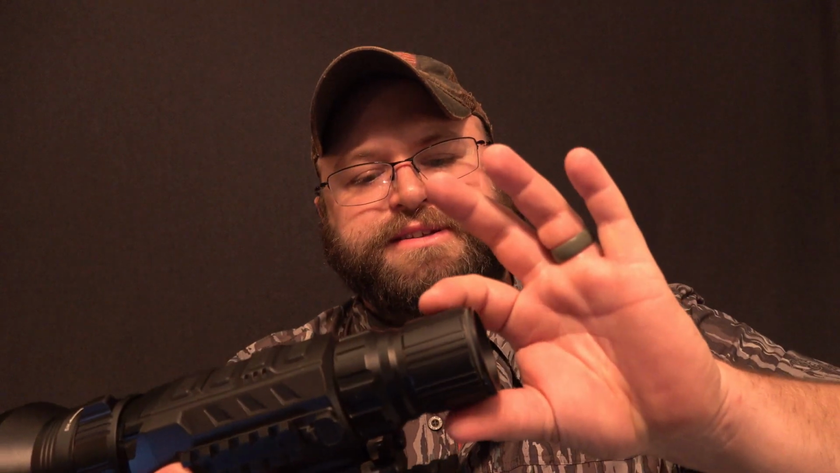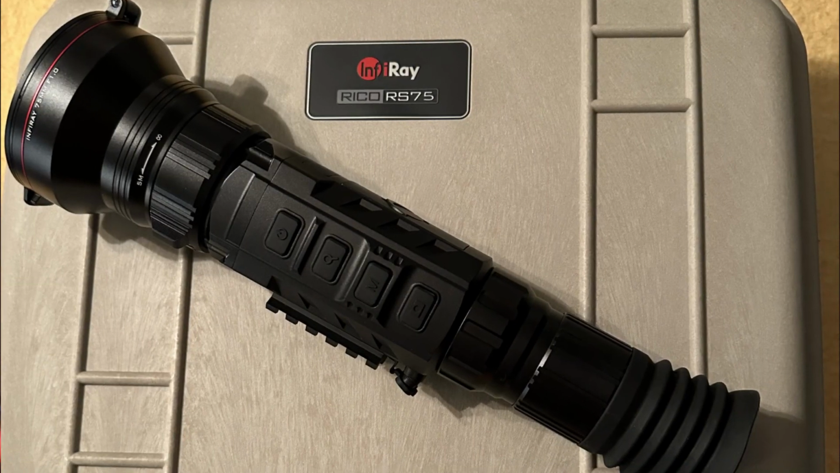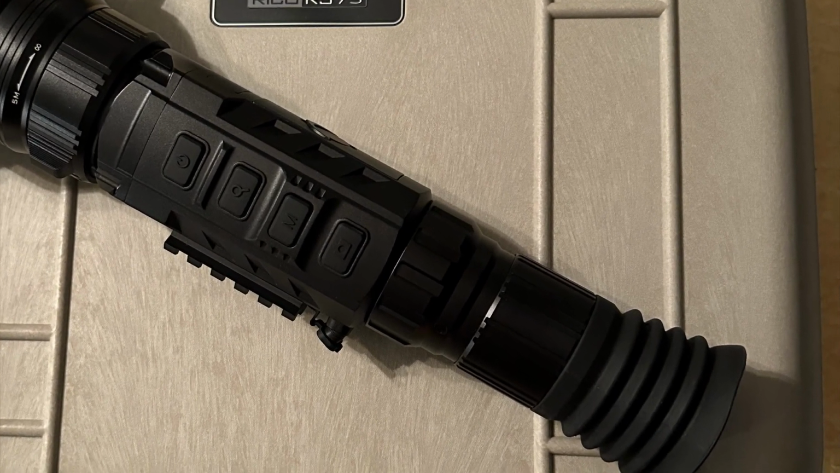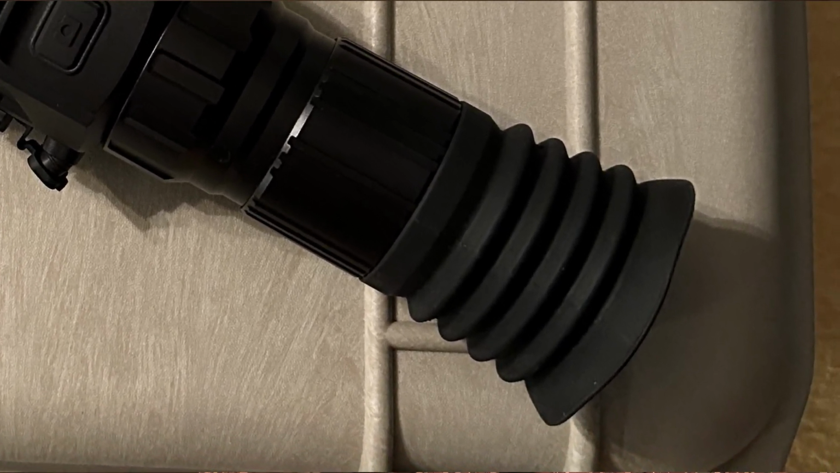On the back, you go to the diopter focus. Now, you will also mostly see a soft eyepiece back here. Mine, I've taken off because I wear glasses. It gets in the way. I tore mine off. I was expecting it to just pop off pretty easily. It did not do that. I ended up just ripping mine because I needed to get it off because I don't shoot with those with